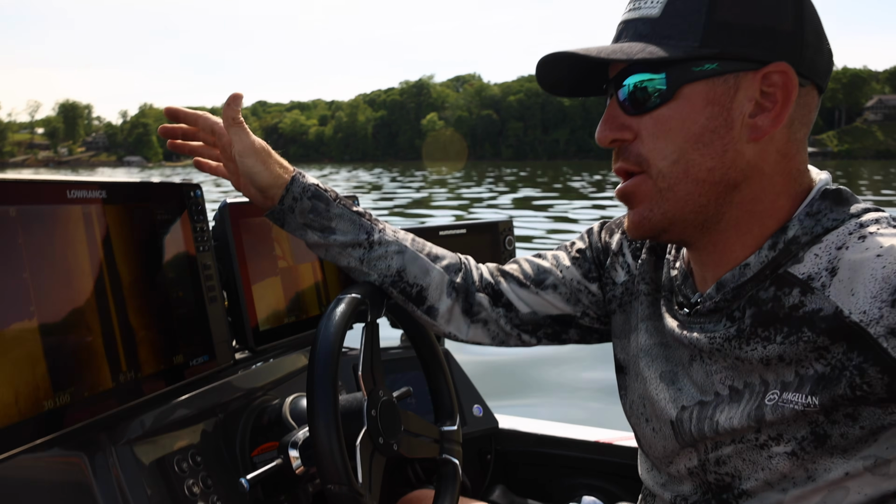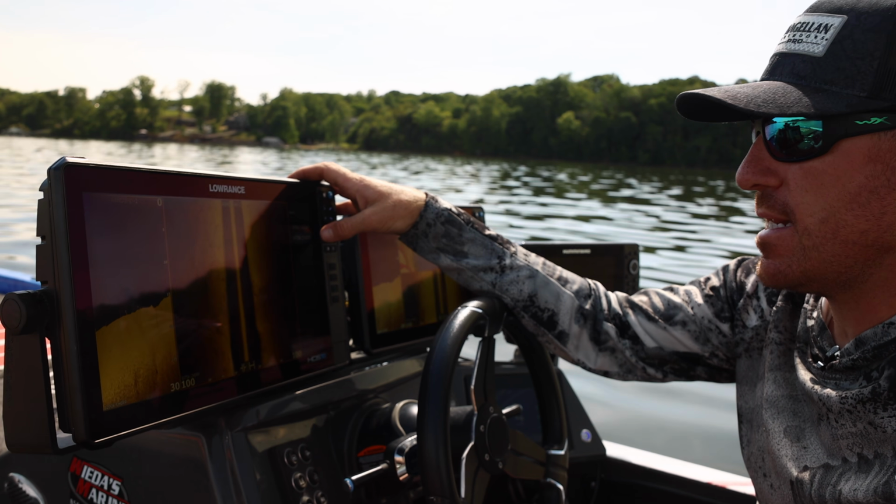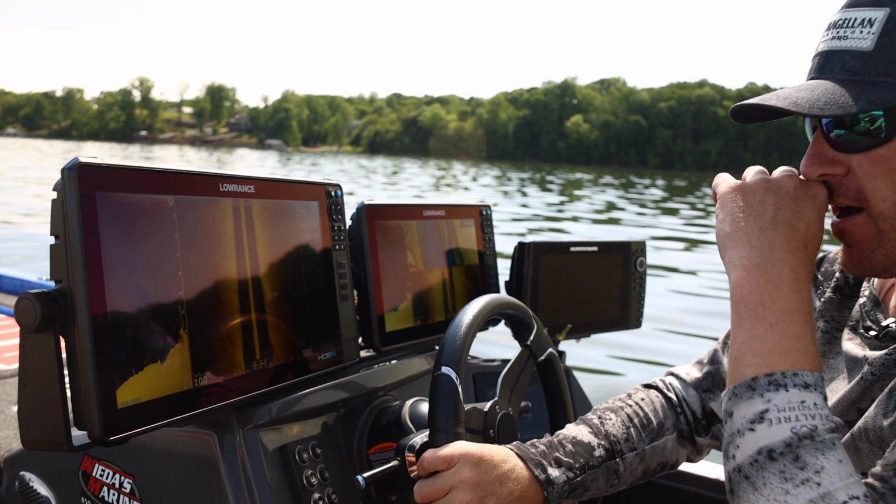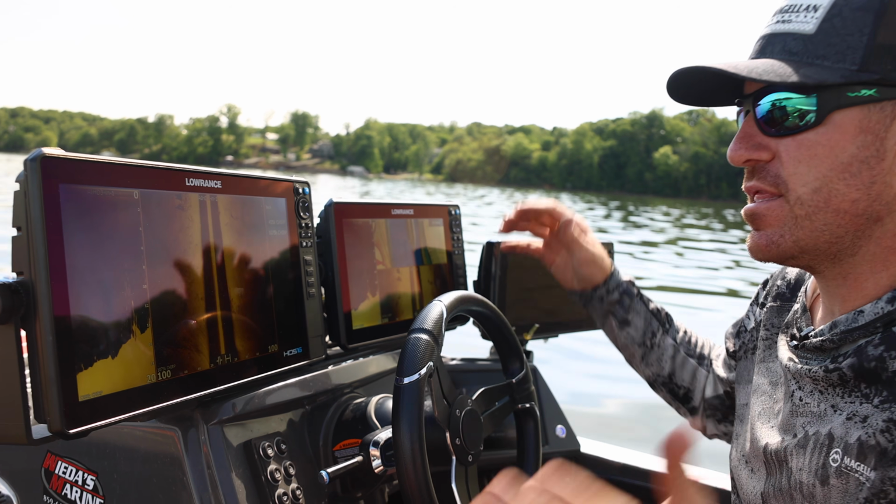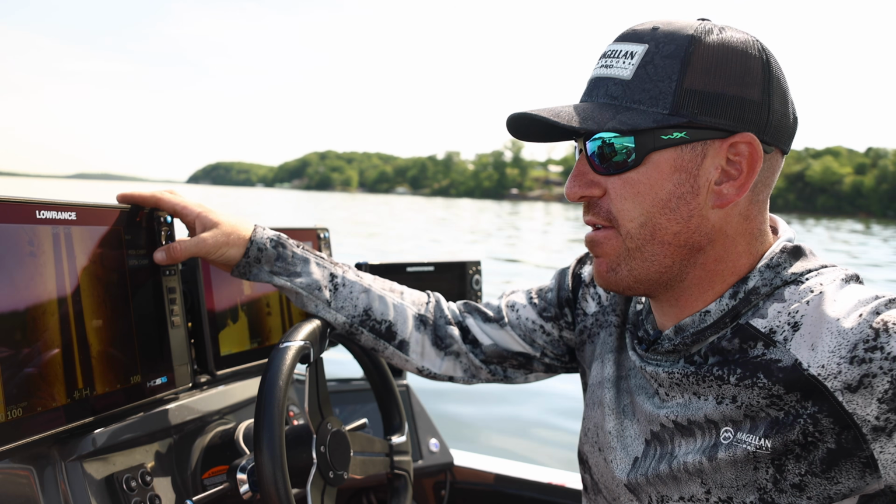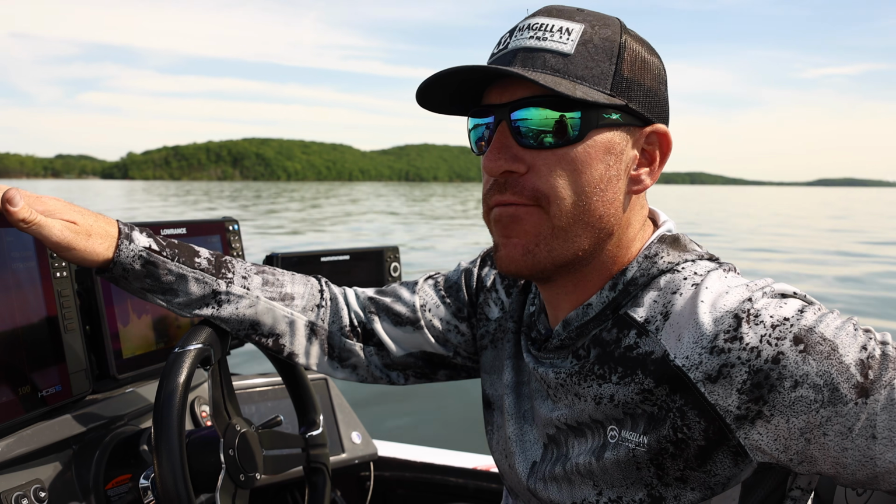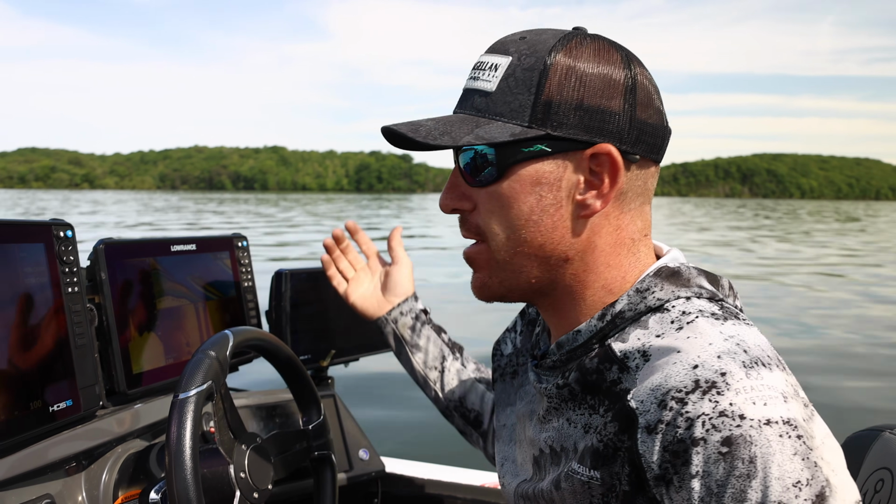On your side imaging, your side scan, you basically have two options. You got 1075, 275 kilohertz or 455. The higher the kilohertz, the higher the resolution is the whole reason behind that. So I have it at 1075. The issue is you're not going to get as far a distance when you select a higher frequency, so you're not going to be able to see out as far as you would typically.